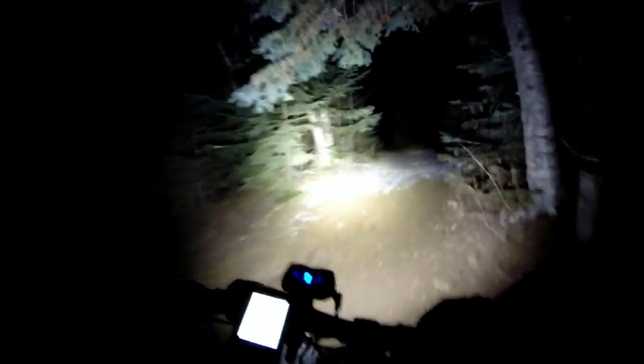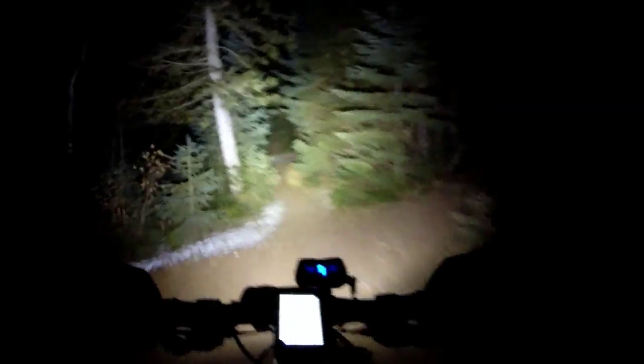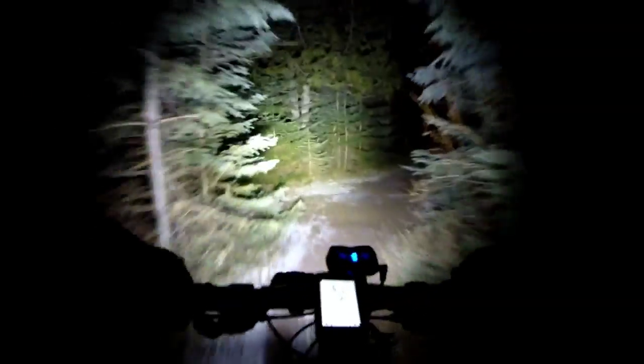But I have put a new chain ring on this bike. This is a 2x10. The big ring was a 36, and for a lot of winter riding, that's just too big, especially on a heavy bike with 5-inch tires and 100mm rims. I was cross-geared tons, like in the 36 in the front and the back.